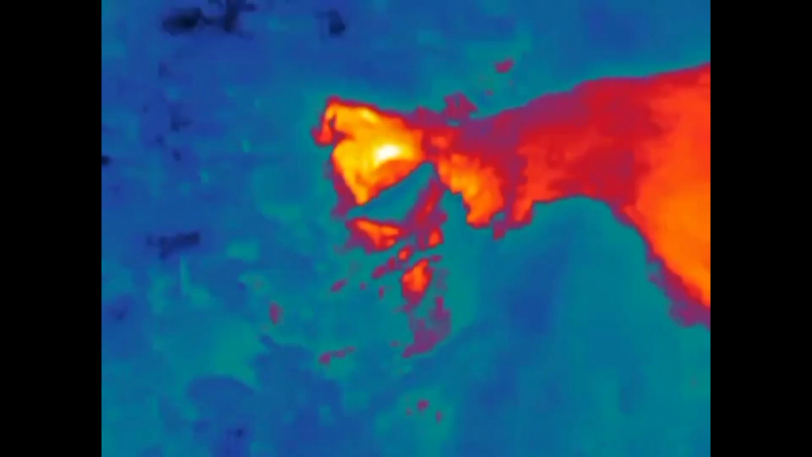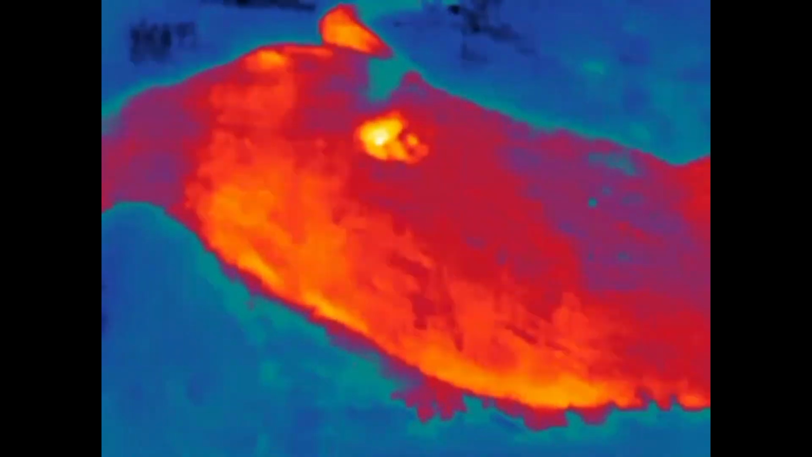So this most likely helped me recover that deer. I'm not sure if I would have found her or not, but for sure I found her a lot earlier than I would have if I didn't have it. So that's just one tool that this is really neat for. There's lots of other applications for it in all different kinds of hunting.